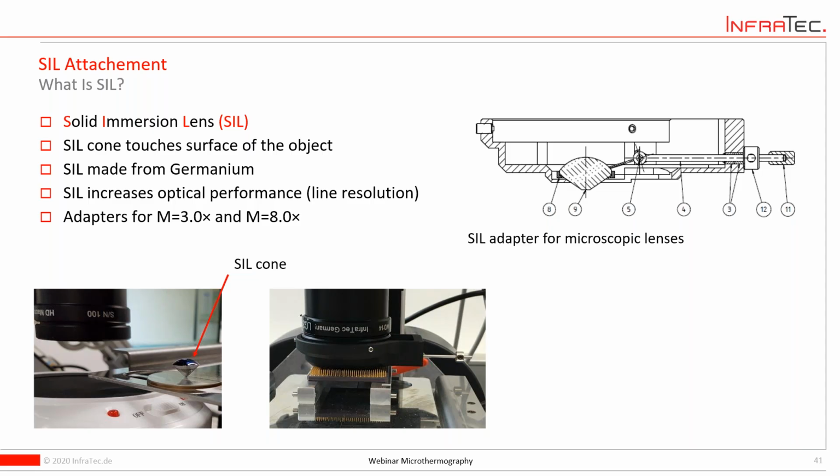So we're talking about a mid-wave camera system, and of course, this germanium cone is also coated with an anti-reflection coating, and that's why it's suitable for applications in the mid-wave. So the answer is yes.